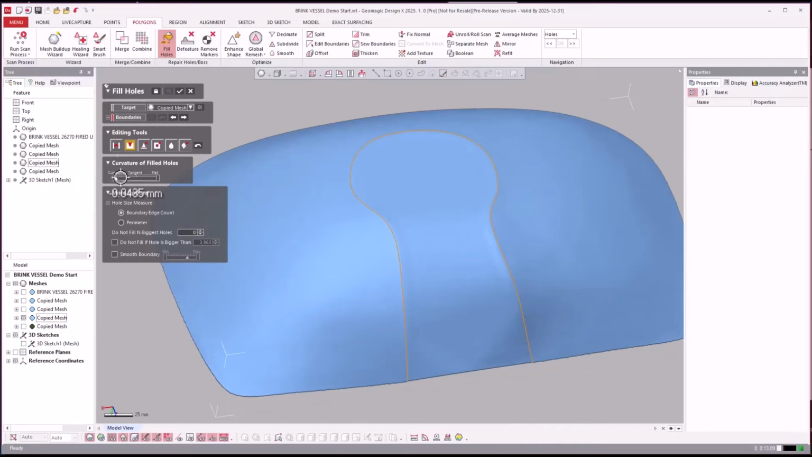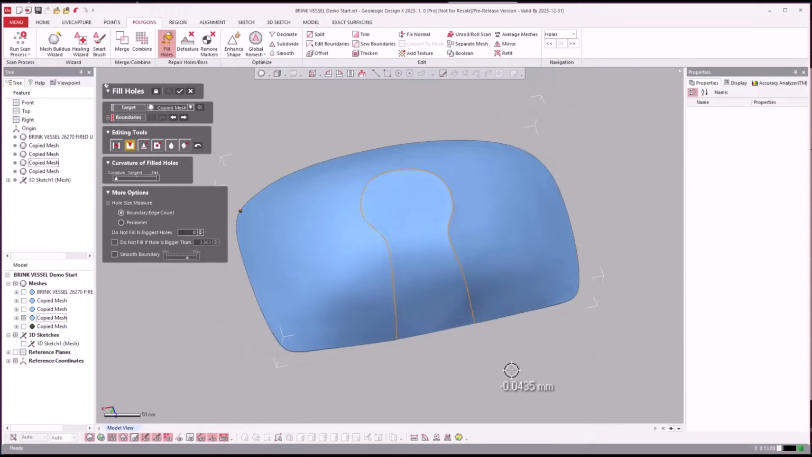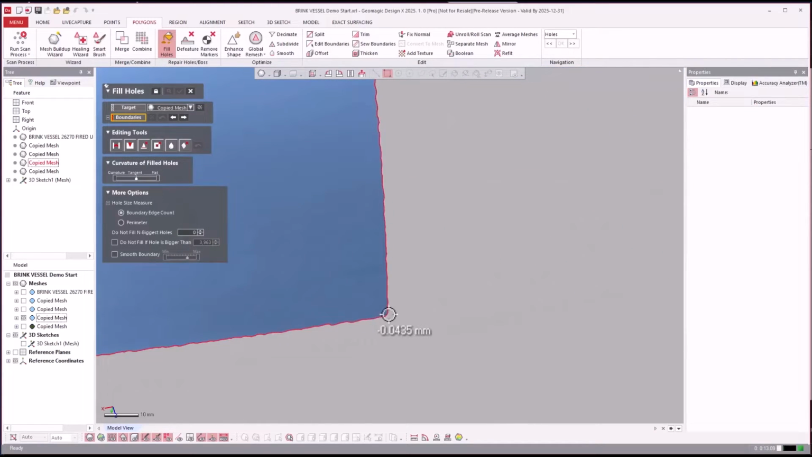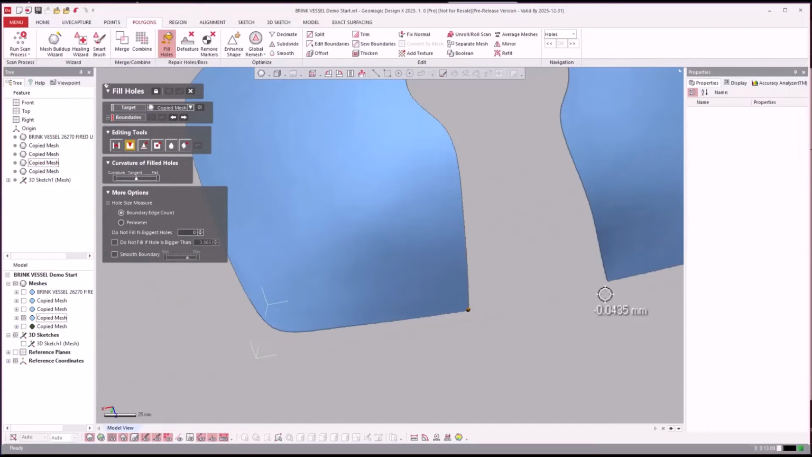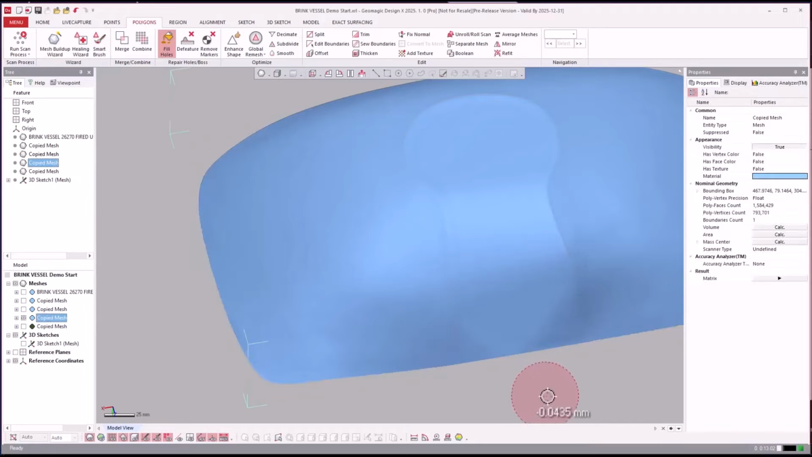So as far as the fill type, sometimes I will fill it one way, take a look at it and you see the way it filled it. It's just got a little bit of a ridge, so curvature isn't my favorite for this time. So let's try a tangent and do a fill partial. So that's a little bit better this time. And we'll just go ahead and accept that.